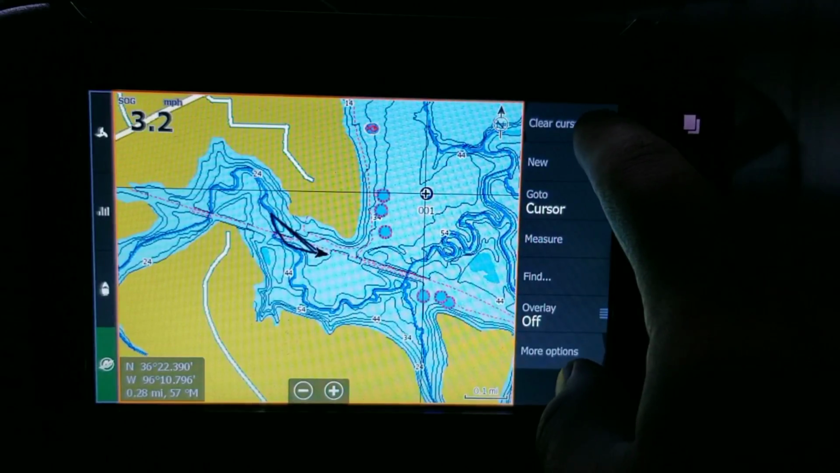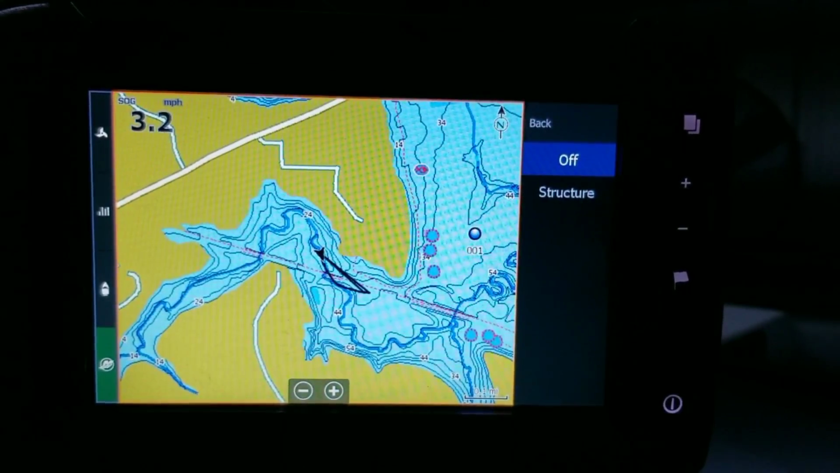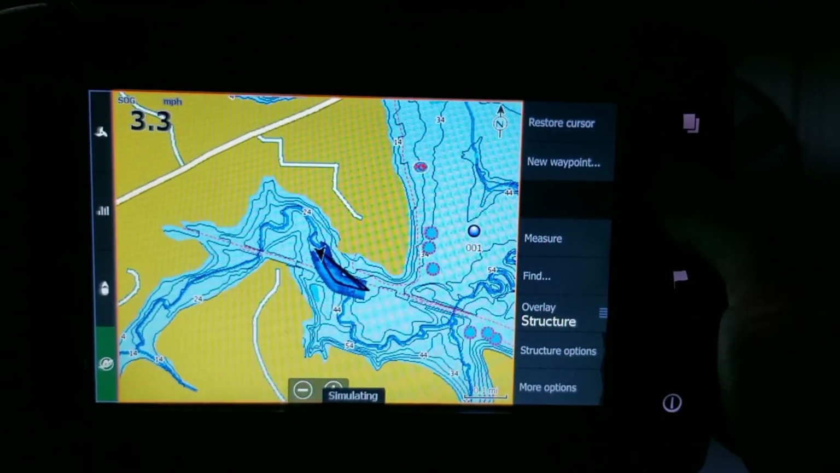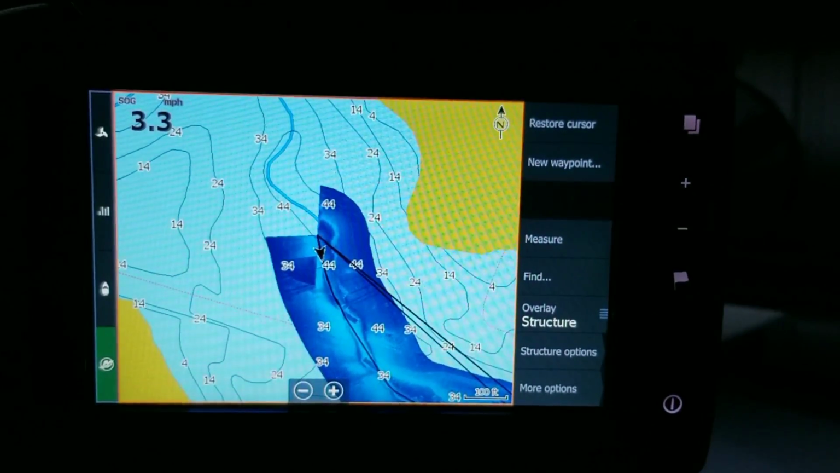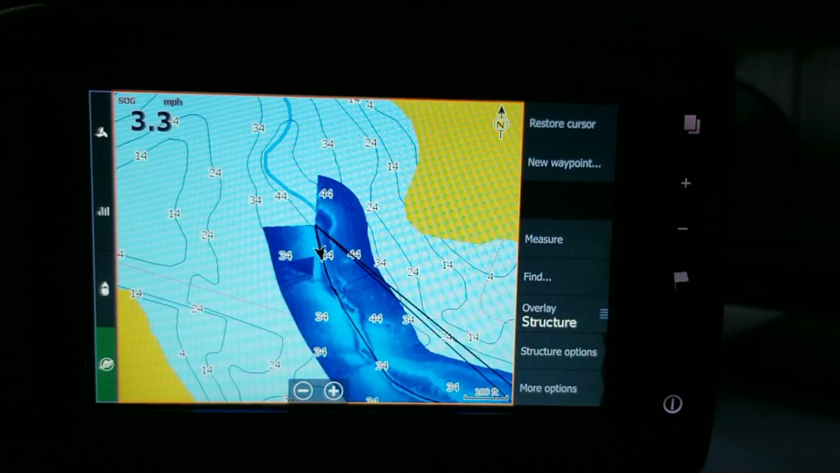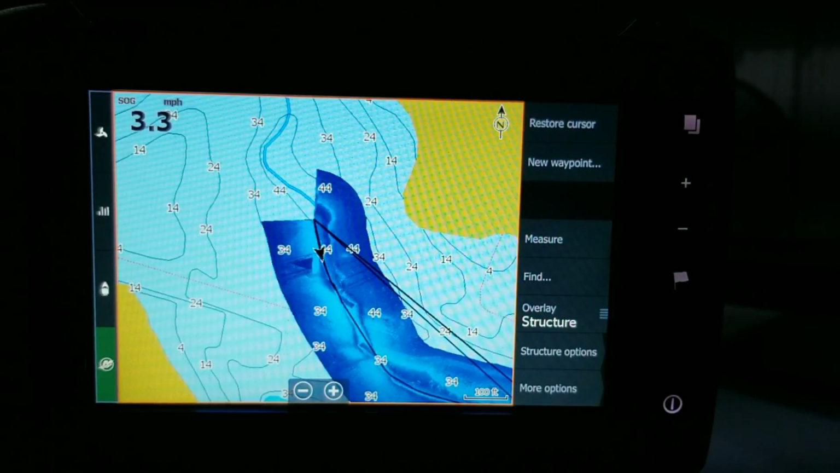Restore the cursor, clear the cursor, more options. Overlay options. So you've got structure overlay, or you can leave it off. Let's take a look at what structure overlay is going to look like. Boom. So let's zoom in to where our vessel is. What you're imagining is, as this guy has done this route and used the side imaging sonar, he has basically made a customized map for himself. So as you're going, this is going to be part of your active imaging setup.